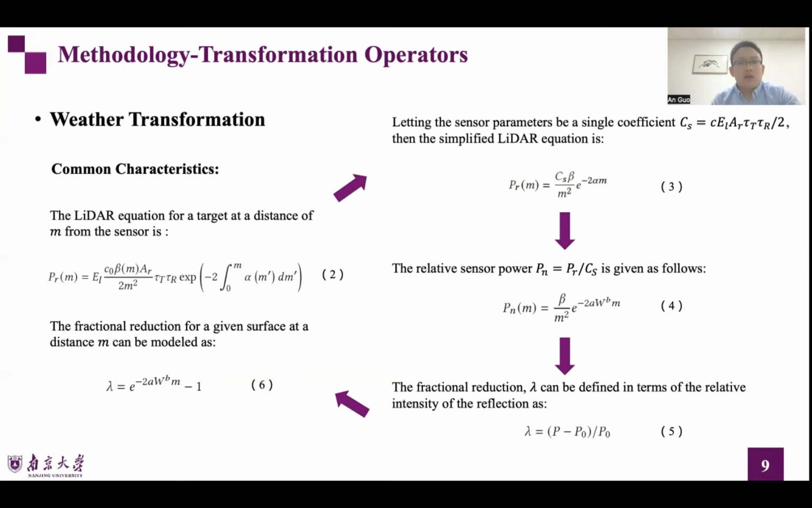Then, the relative sensor power P subscript n is given as equation 4, where W is the weather strength, A and B are empirical coefficients, and the fractional reduction lambda can be defined in terms of the relative intensity of the fraction as equation 5, where P subscript 0 is the reflected intensity in the absence of rain, snow, or fog. Substituting the model from equation 4, the fractional reduction for a given surface at a distance m can be modeled as equation 6.